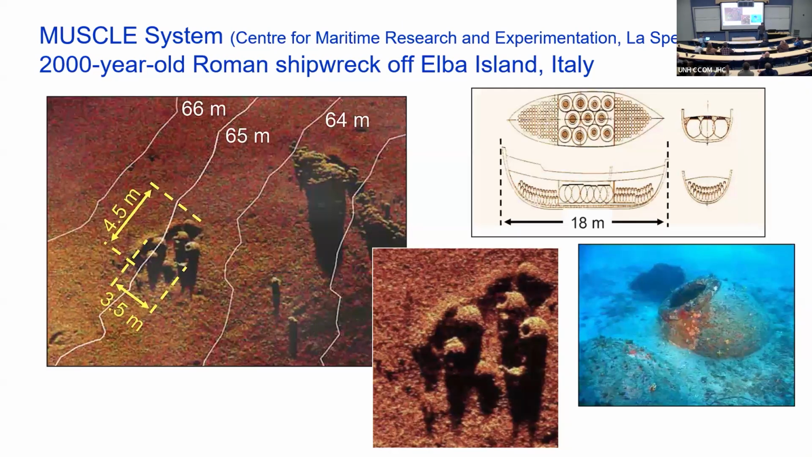Okay, just one more example because I like this one. We found this one with a side scan sonar back when I was in Italy. They went back a few years later with this mussel system. This is actually the grandfather of the Kraken system, because it's the same sonar designer who left and went to Kraken from CMRE.